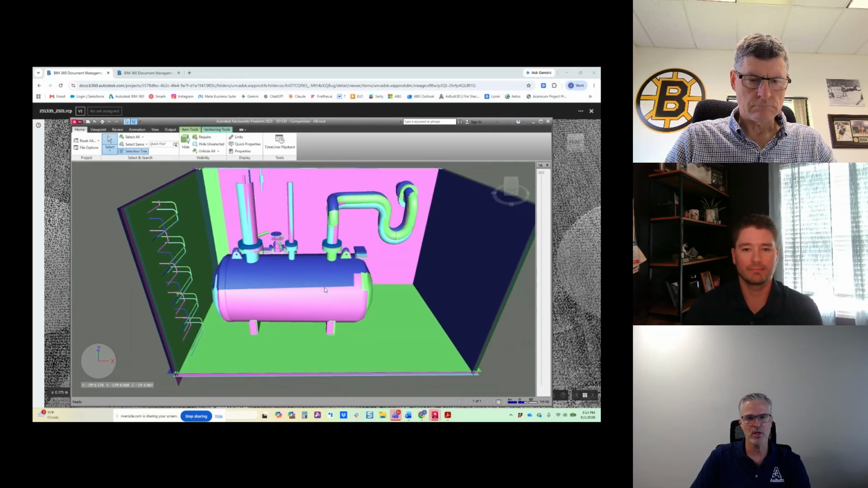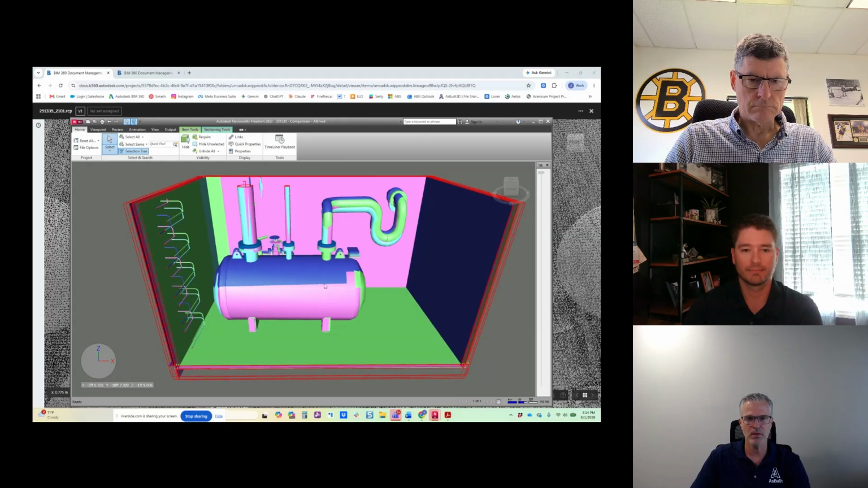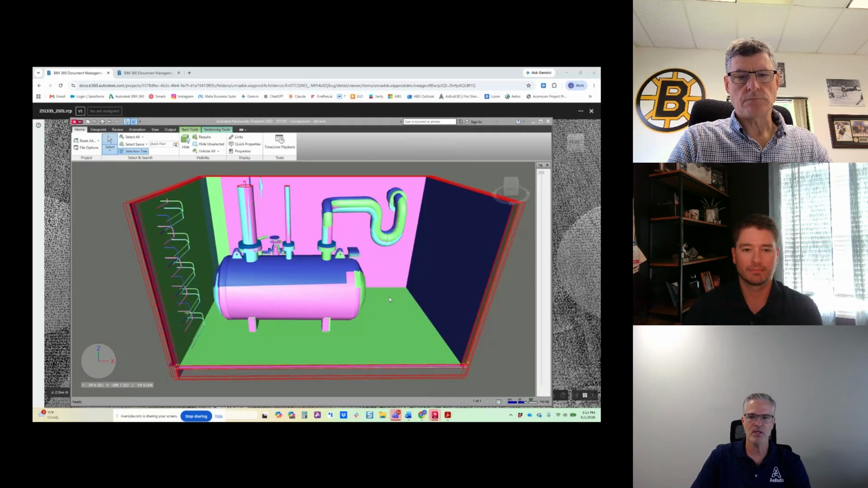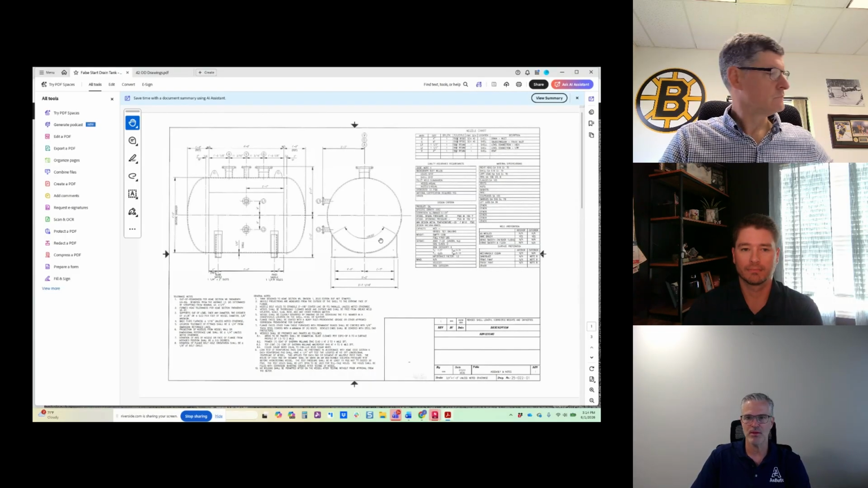Once we completed the 3D model, the next thing we needed to know was what was the arrangement of the new tank that was going to be installed. So if we jump into the drawings, these drawings were provided to us as a reference for the proposed tank that was going into this space.